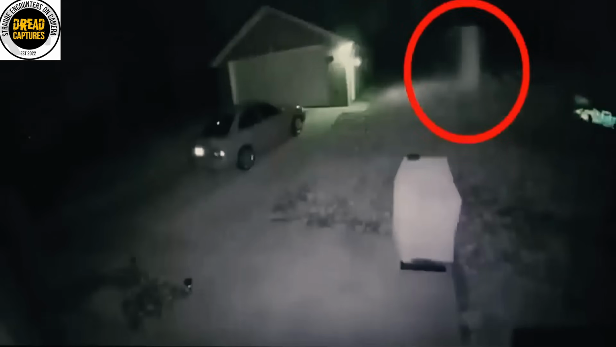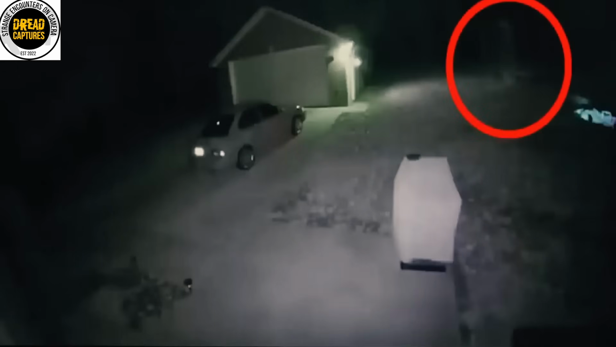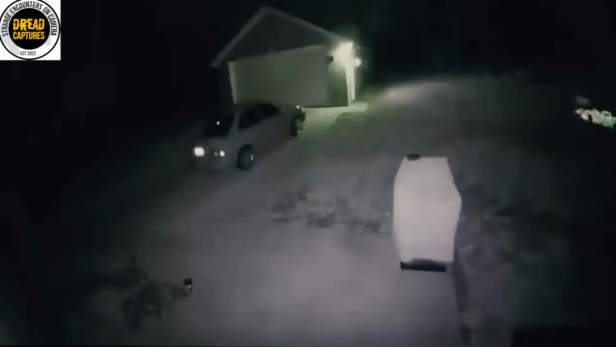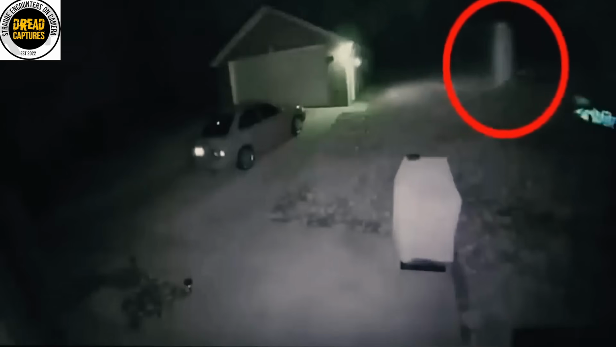A peaceful night interrupted by movement on an outdoor camera. We see the moment the light flicks on, and then we see a tall, ghost-like, mist-like figure drifting to our right. We can put to bed any idea of this being a human. This is actually pretty eerie to watch. Is this some type of portal?